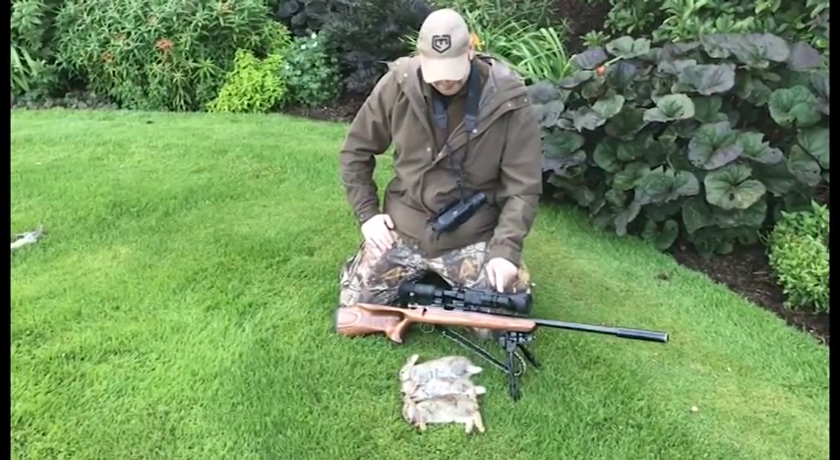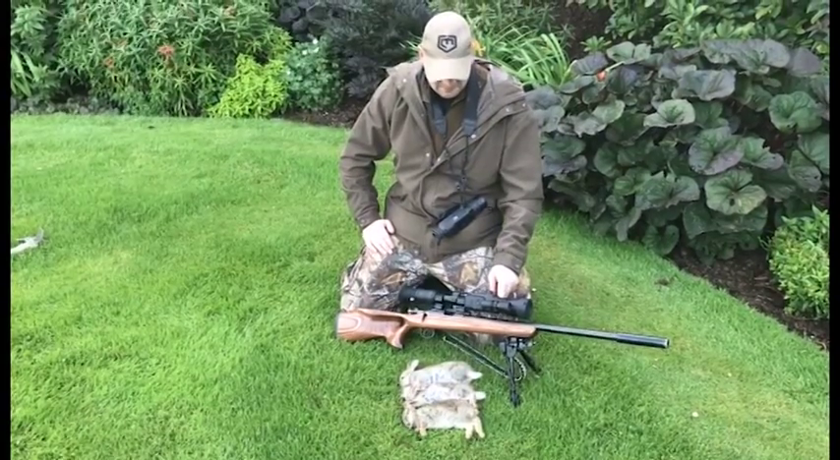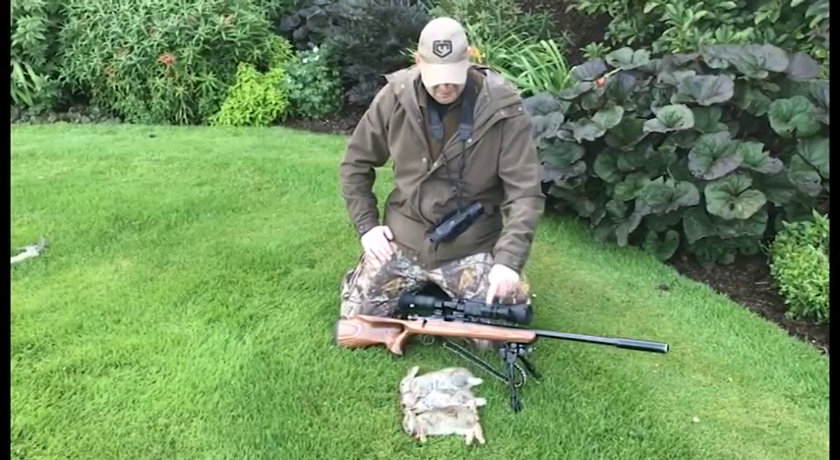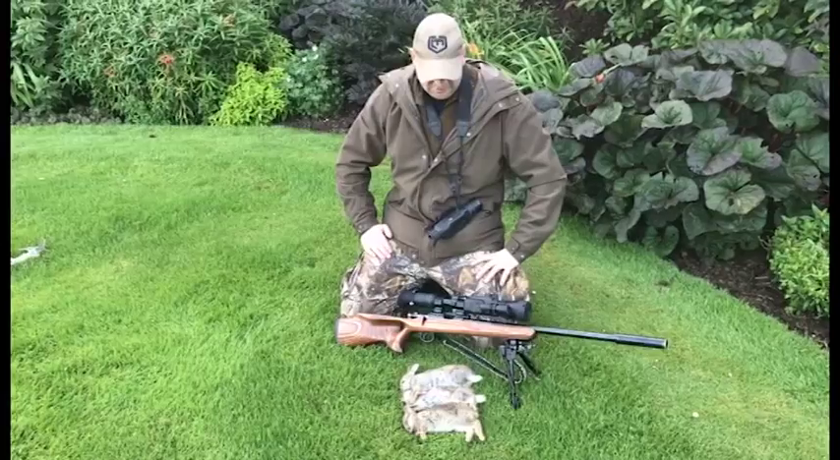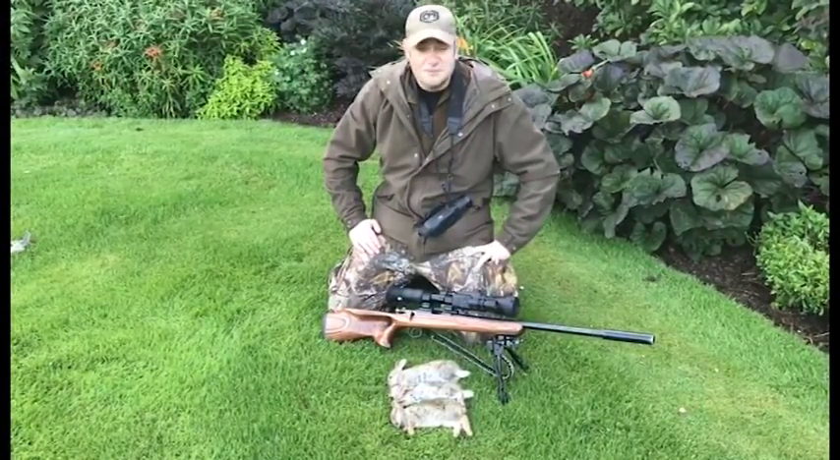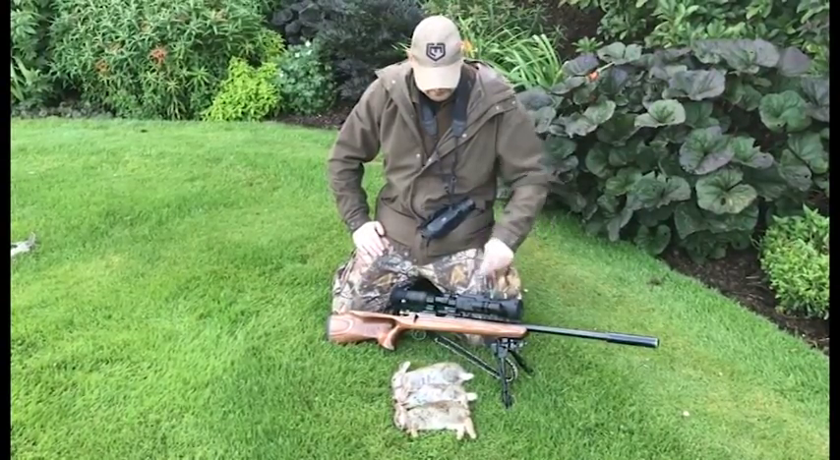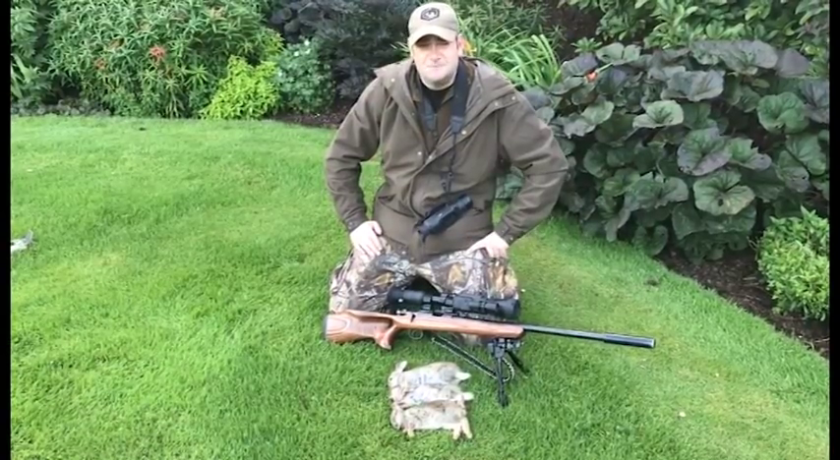Just a word on the Photon RT, it's not dark yet obviously, but I've been shooting these rabbits in the daylight. Because it's digital, it's not affected by the sunlight. At night time I use the onboard IR, and I've shot rabbits out to 80 yards, no problem, but to stretch the legs further I add an additional IR, and then I can ID rabbits and foxes up to 150 to 200 yards with it, so it's a good bit of kit. Anyway, we're going to head off now and do this fox control on the chicken unit.